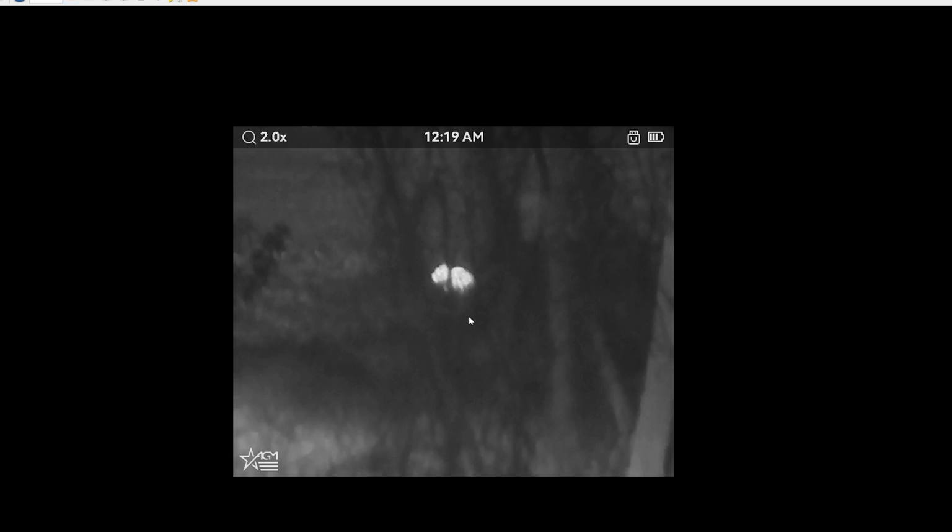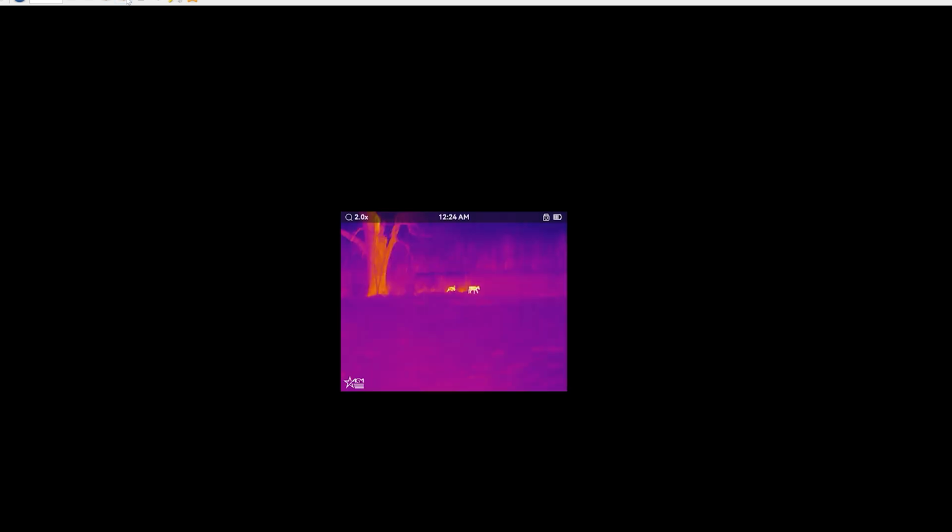Then here is actually a rabbit. This is a rabbit right off the side of the road in a brush pile there. Here's two rabbits right there on the side of the road, in this super thick brush. But like I said, if there's any way that thermal can penetrate through there, it will pick them up and you will find them. Here's two deer walking through a field. Here they are in fusion mode.